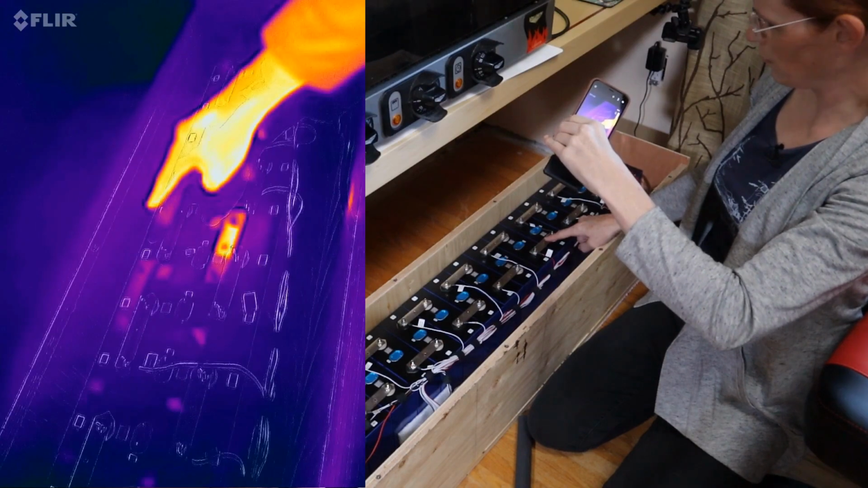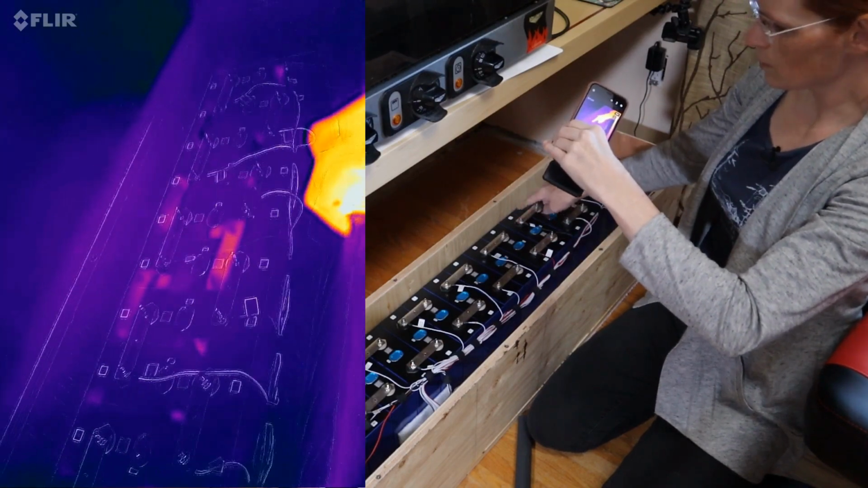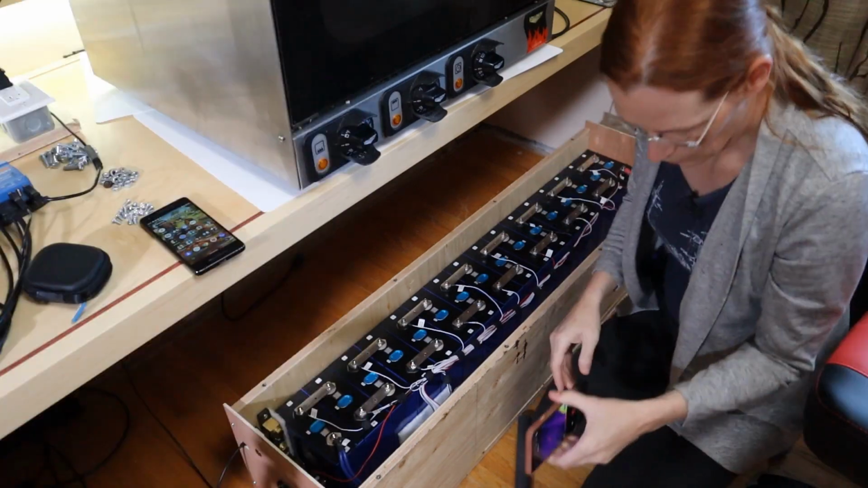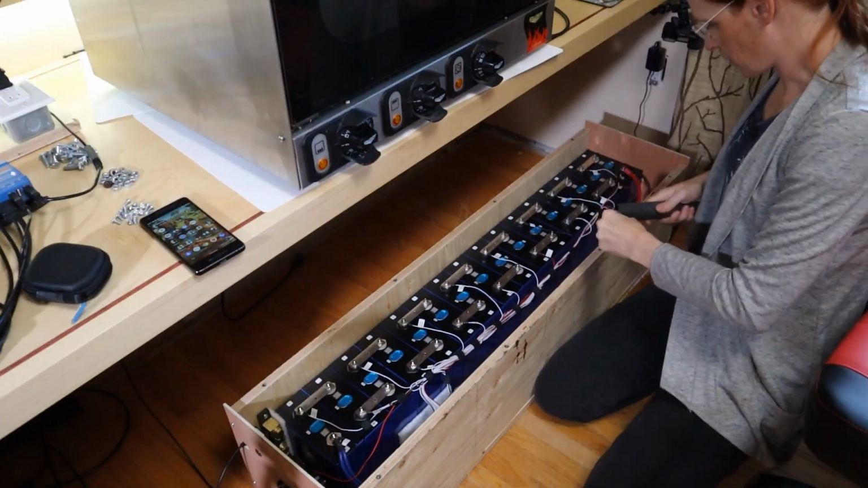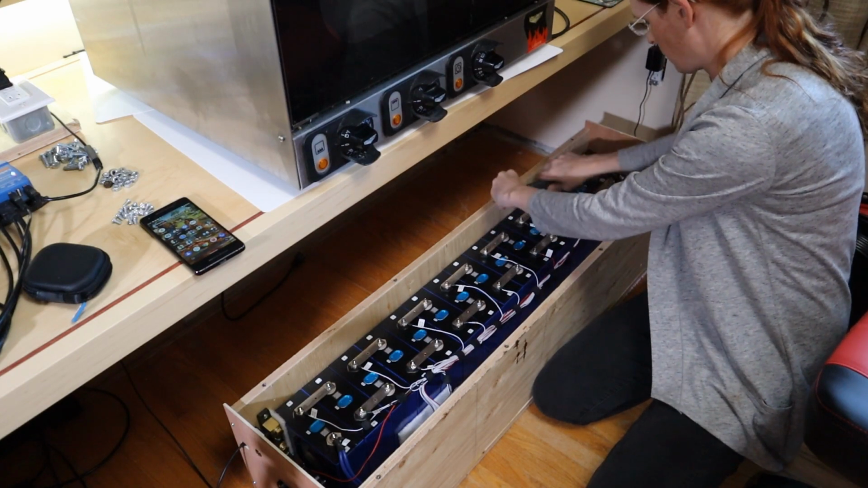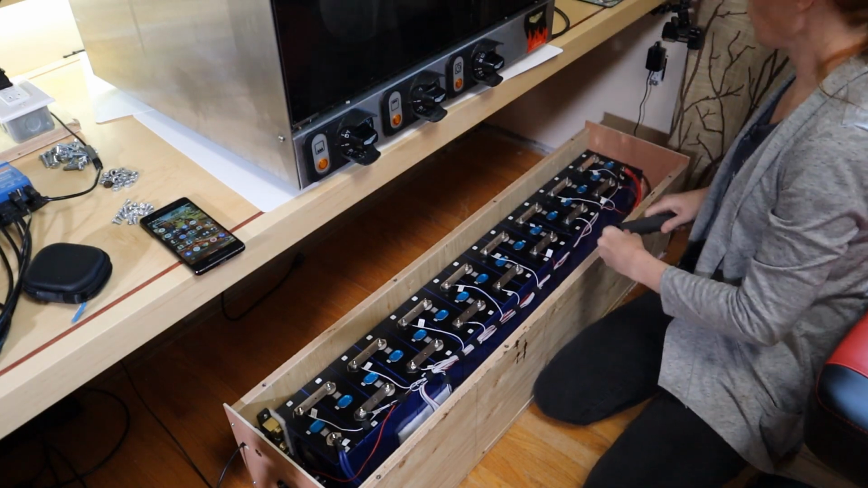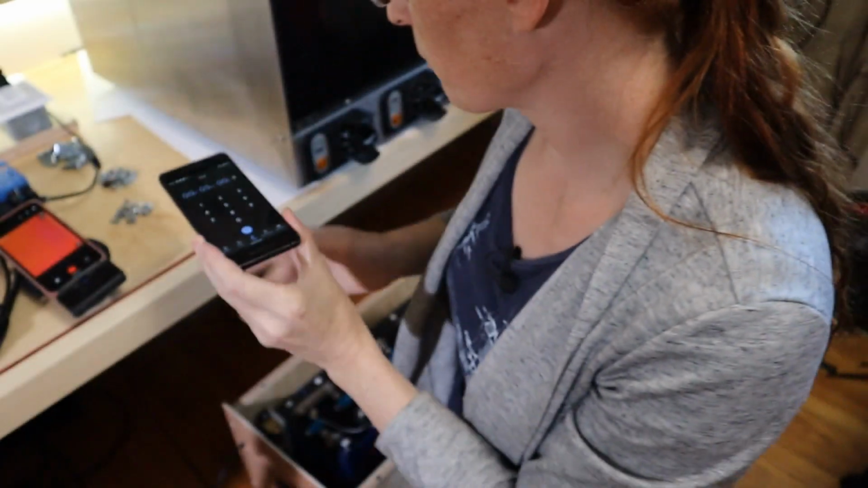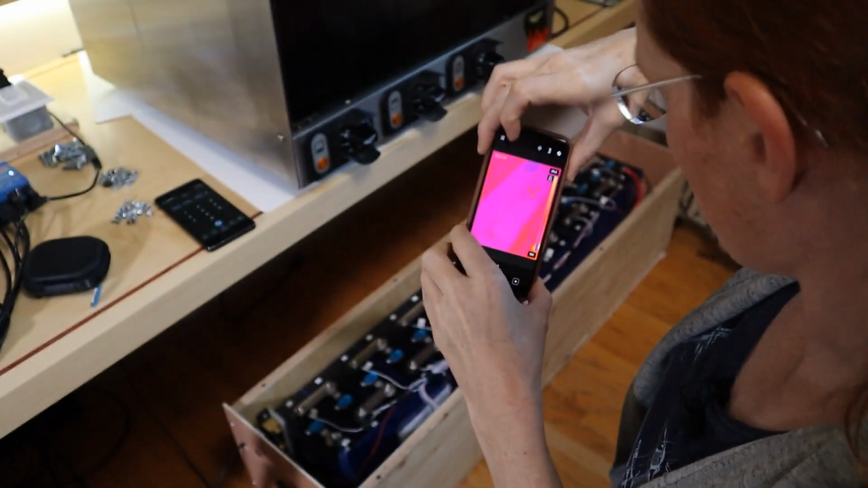This bus bar seems a little bit warm, as does this one. I mean, not much. You can see what a difference my finger made. Let me double check the torque on these. Set, set, set. Yeah, they all feel set. Where's the timer? I'm setting a 5-minute timer. That's the starting position.